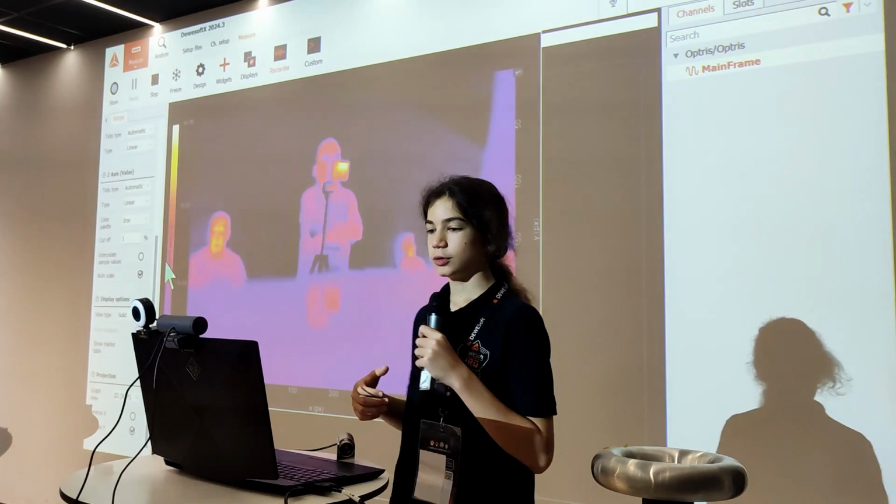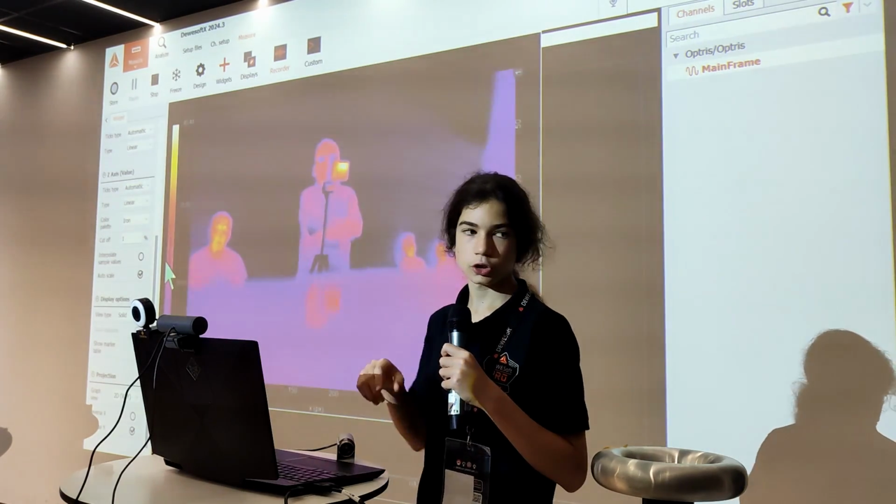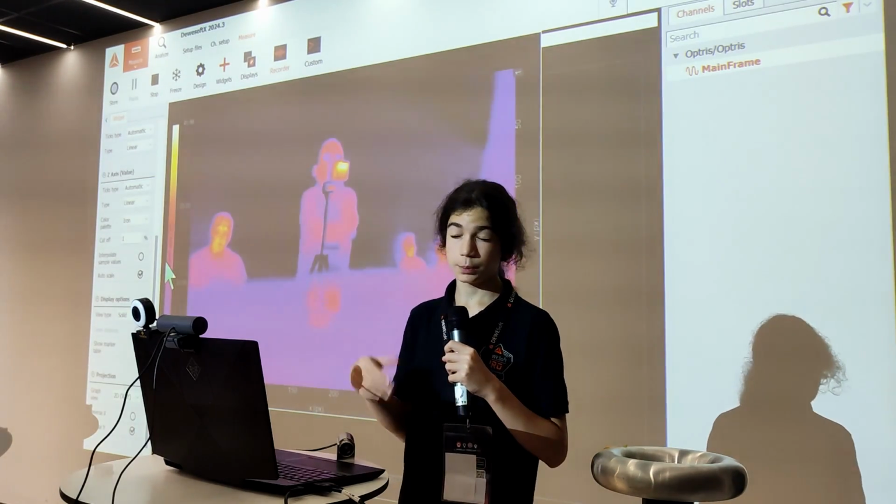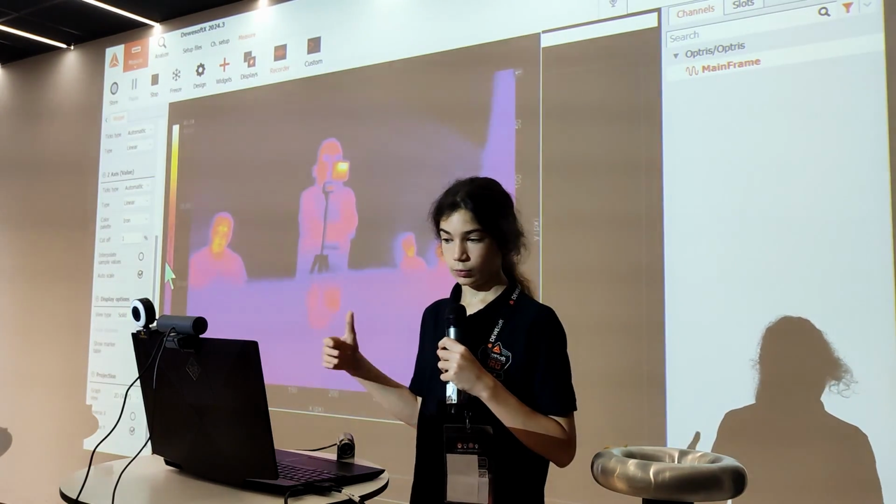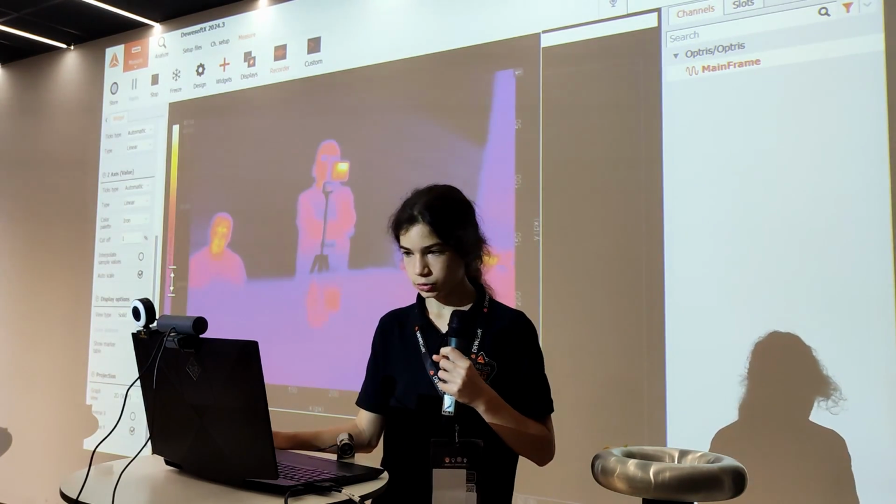Now in DEWESoft X you only have that you can set the color palette range from minimum to maximum temperature, unlike in Pixconnect where you can choose the 1 sigma and 3 sigma option. But this is usually not necessary. Let's try to measure the temperature of something.